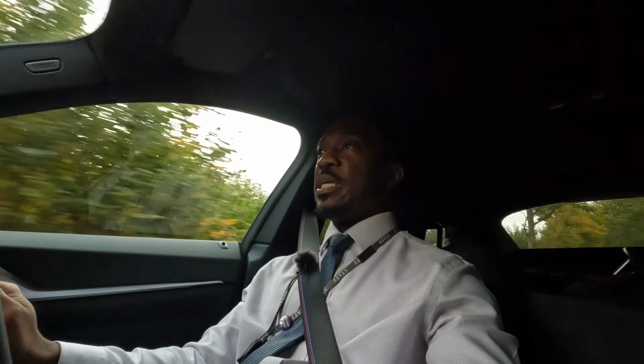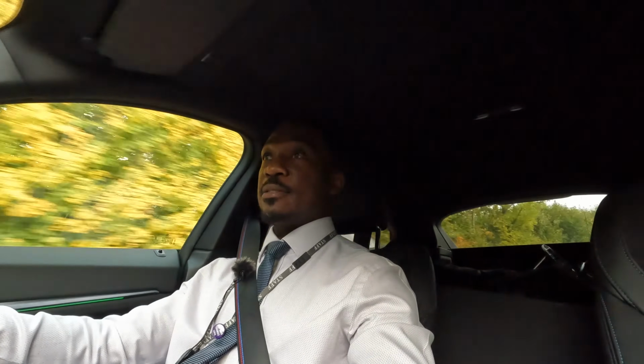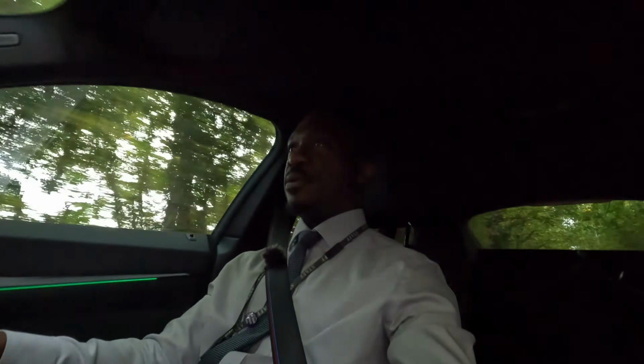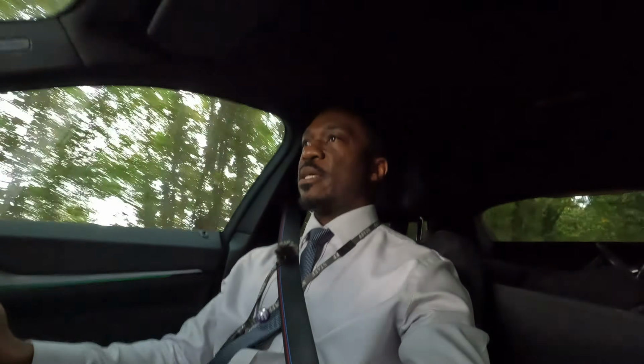Would you believe even the automatic high beam function on this car, they want £162 for that. 162 quid. I've just spent 60 grand buying this car, plus and some, and 162 just to get high beams. Like, come on, man.